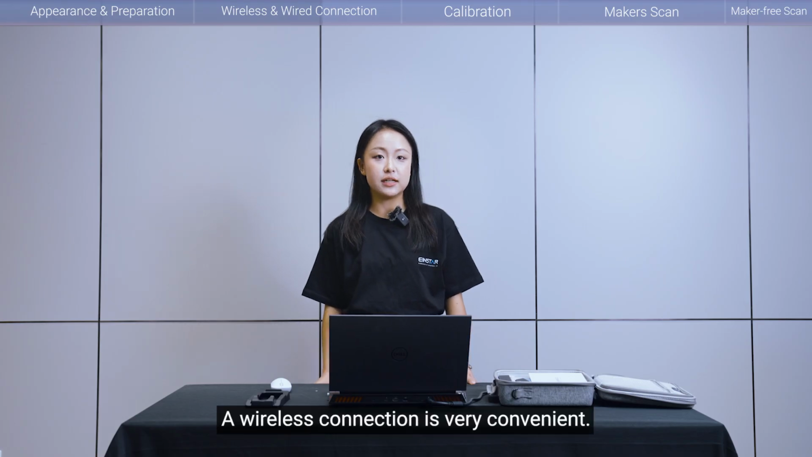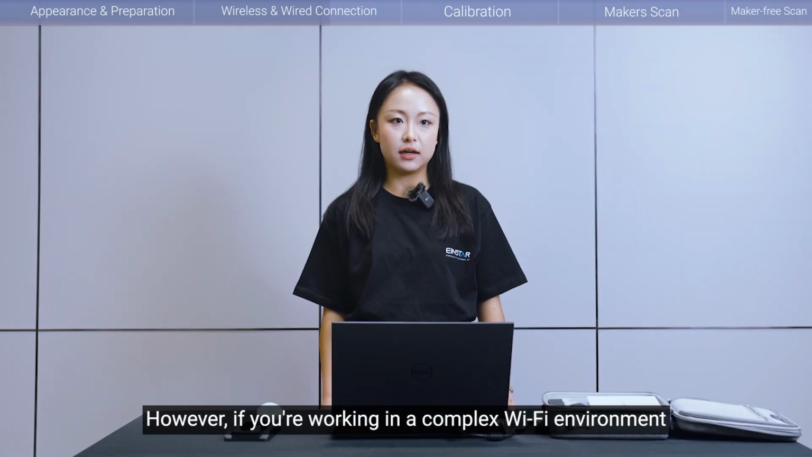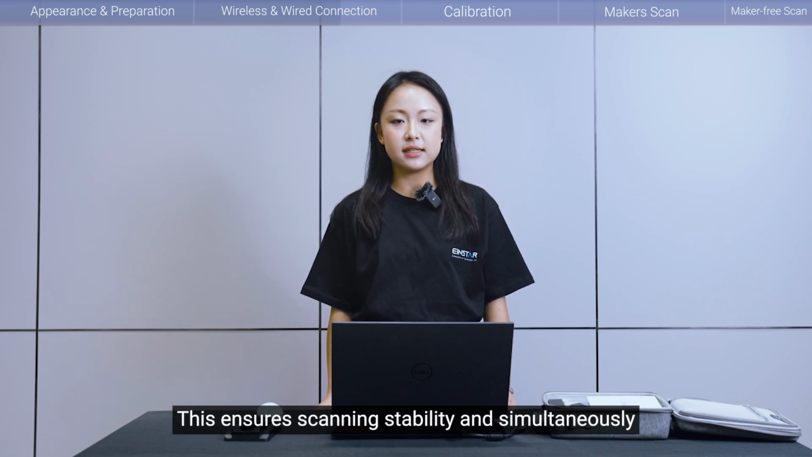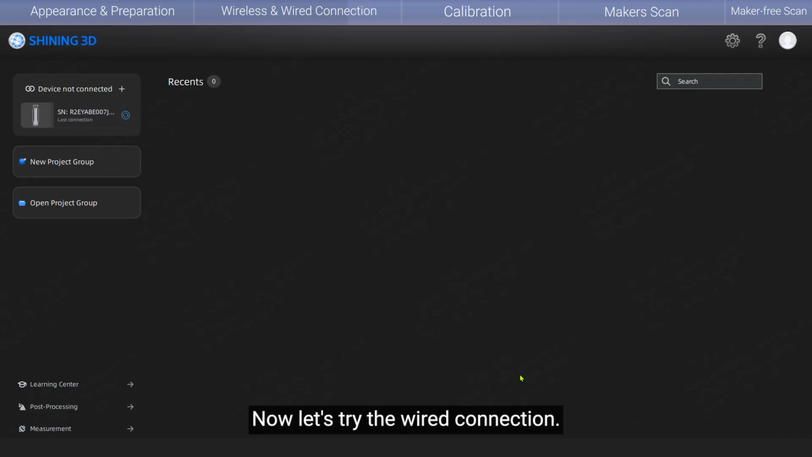A wireless connection is very convenient. However, if you're working in a complex Wi-Fi environment with many networks, we also offered a wired connection solution. This ensures scanning stability and simultaneously charges the scanner's battery. Now, let's try a wired connection.